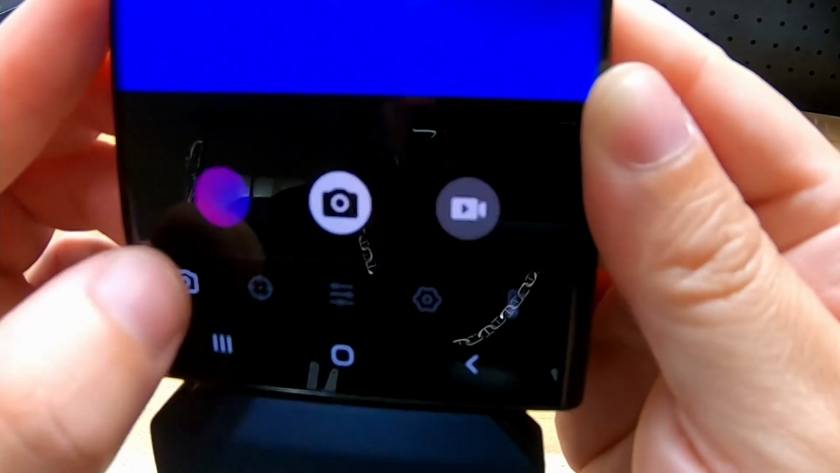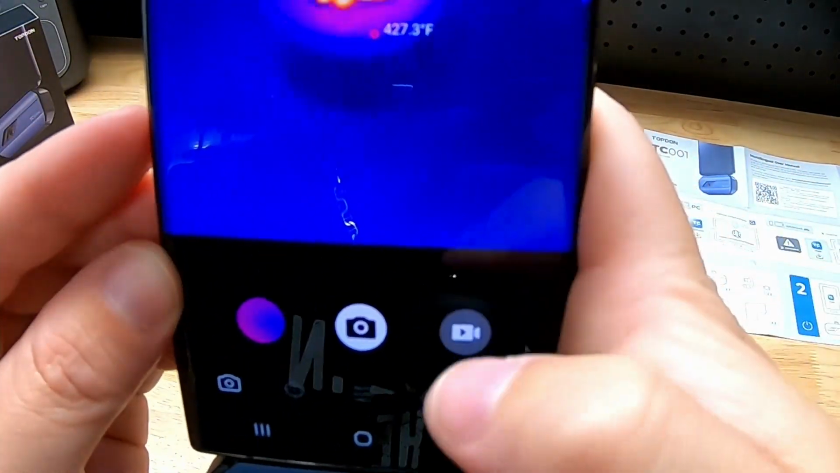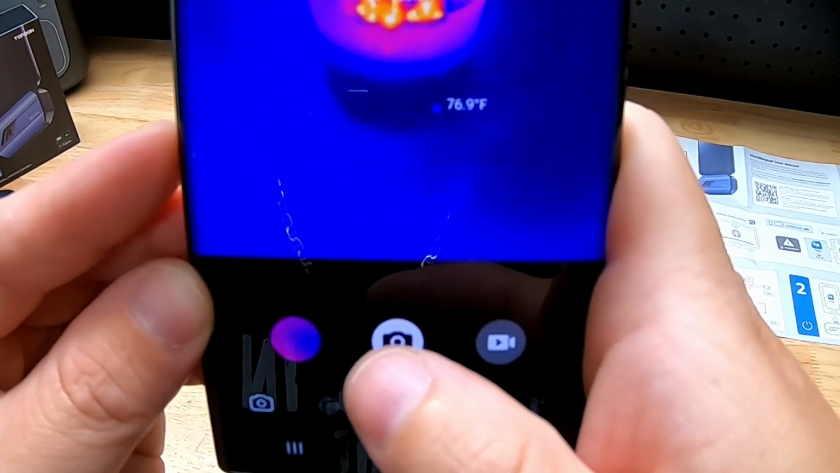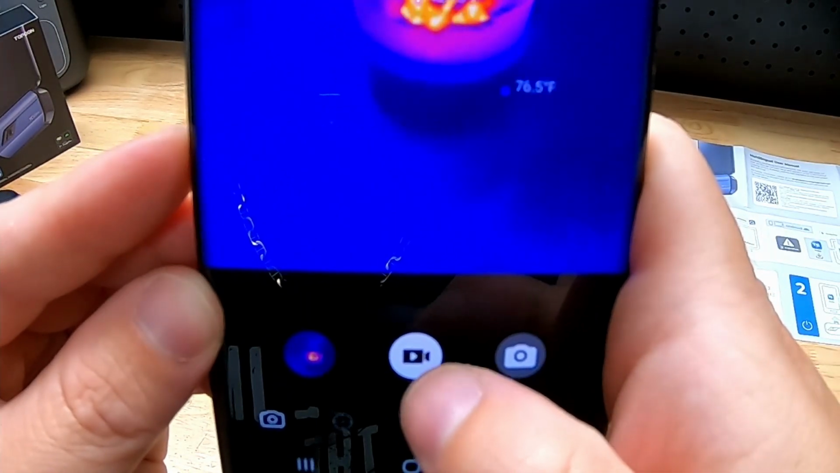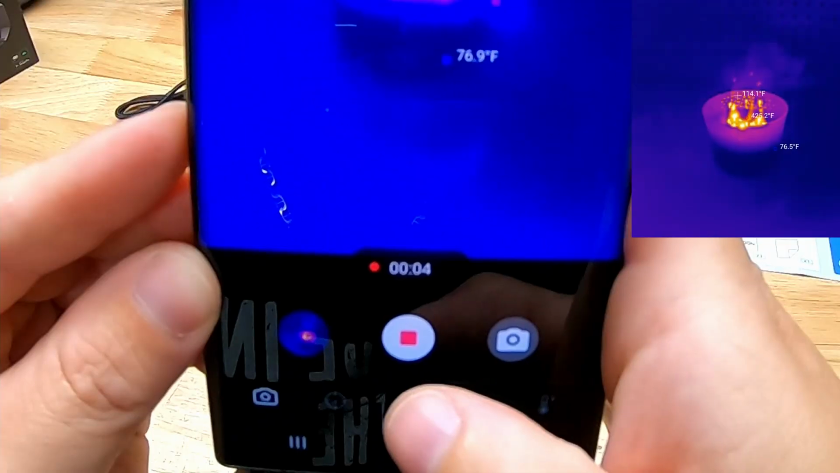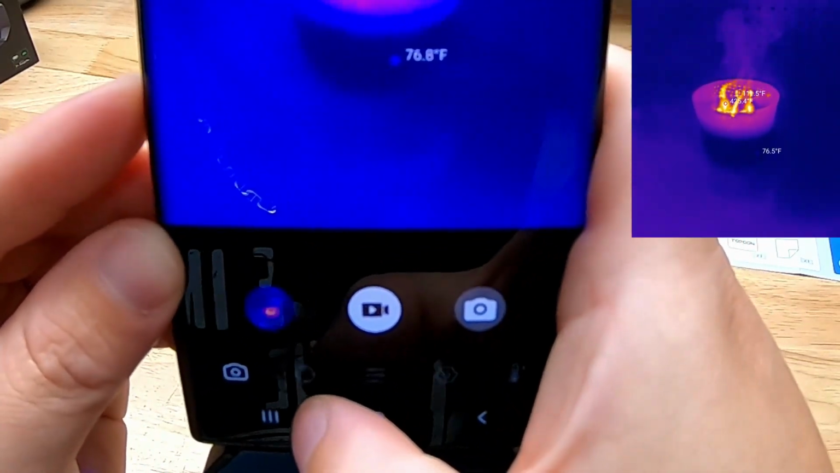Now we do have various buttons at the bottom. On the far left you have the gallery, so you can pull up your past videos and pictures. The middle button is like the start-stop button. If you're on the picture mode, it'll take a picture. See, I just took a picture there. And if we go to the camera mode, we just click on the far right. You see that turned into a video camera. Now when I click that, we have that guy there telling us how long our video is. And then we can just stop it like so.